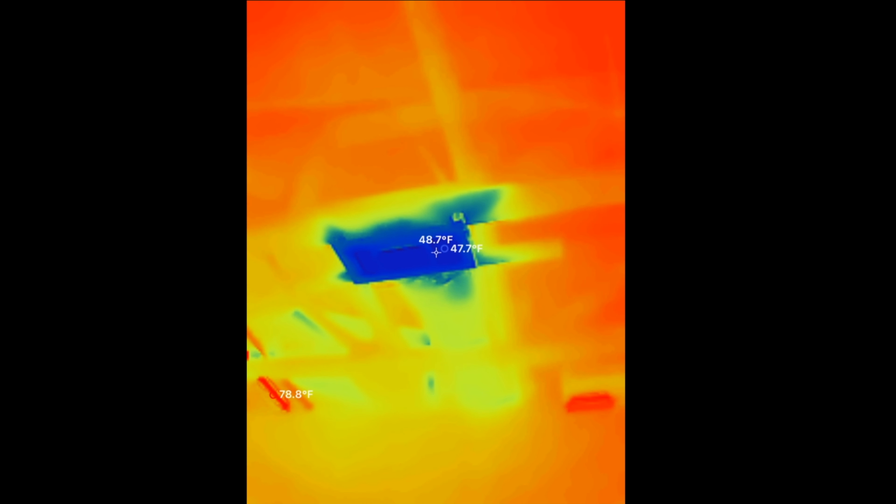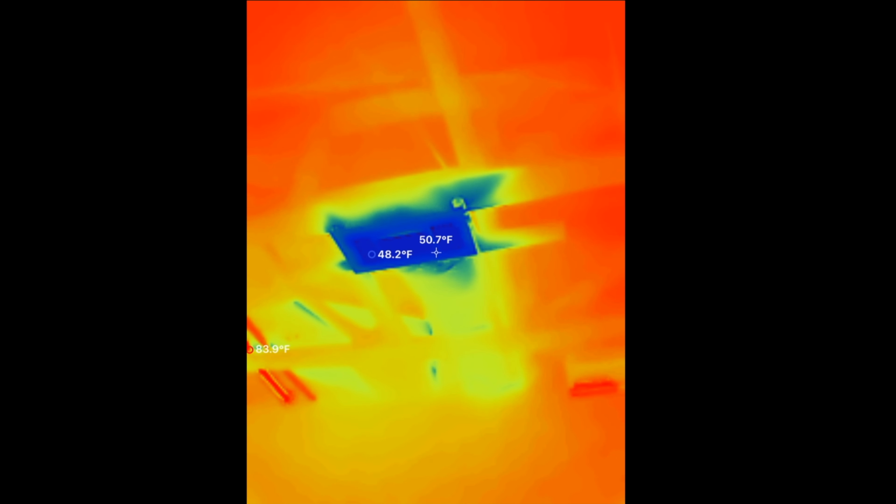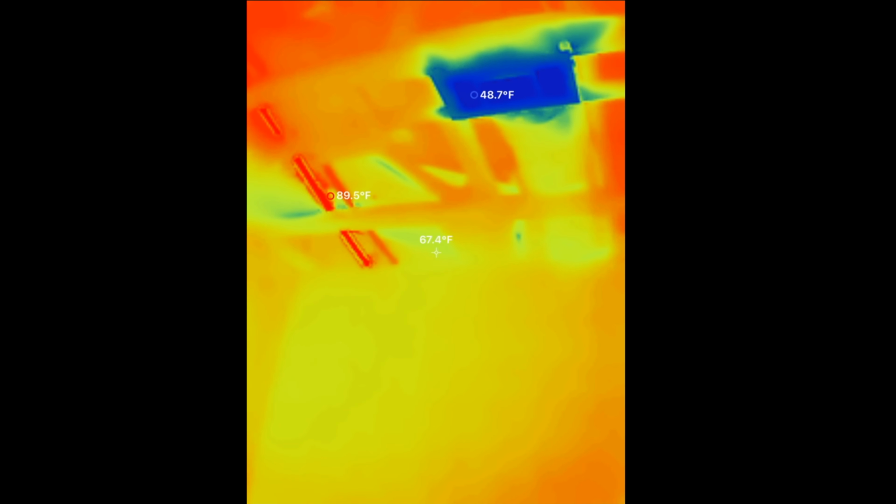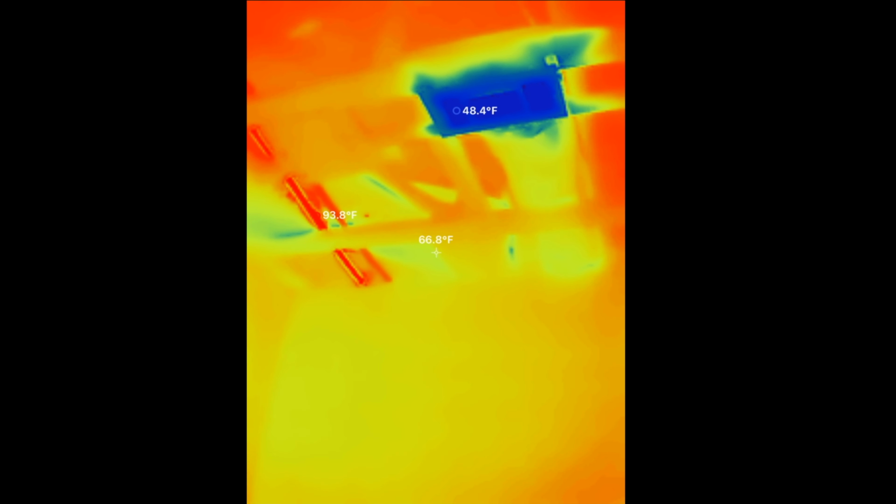This is a nice image that is showing the temperature of the air coming out of the AC vent. And you will notice that the temperature of the hot water line is starting to increase now and quickly rising closer to 100 degrees.